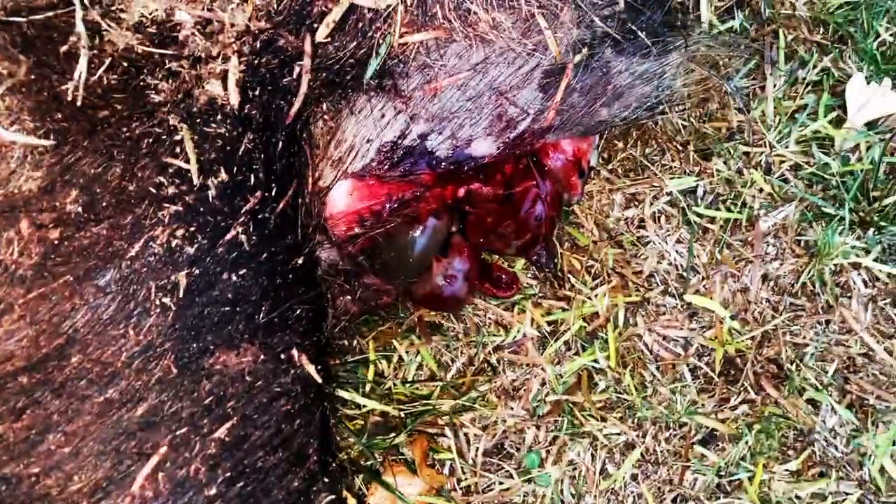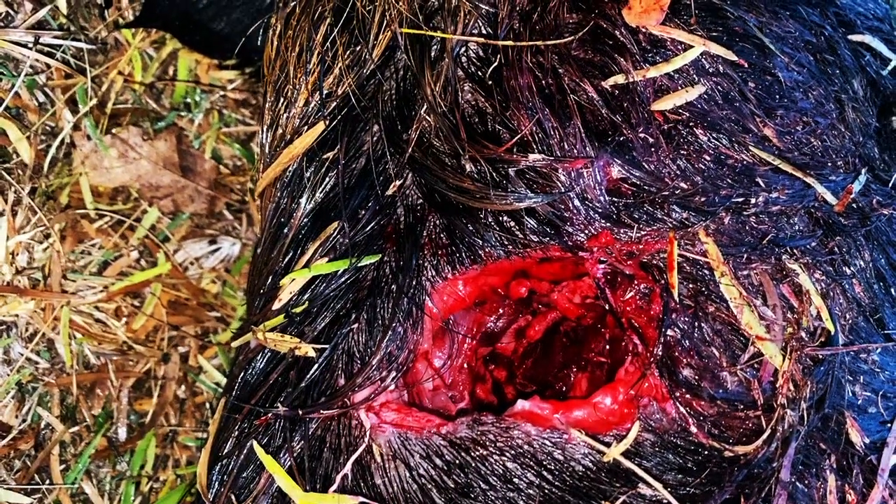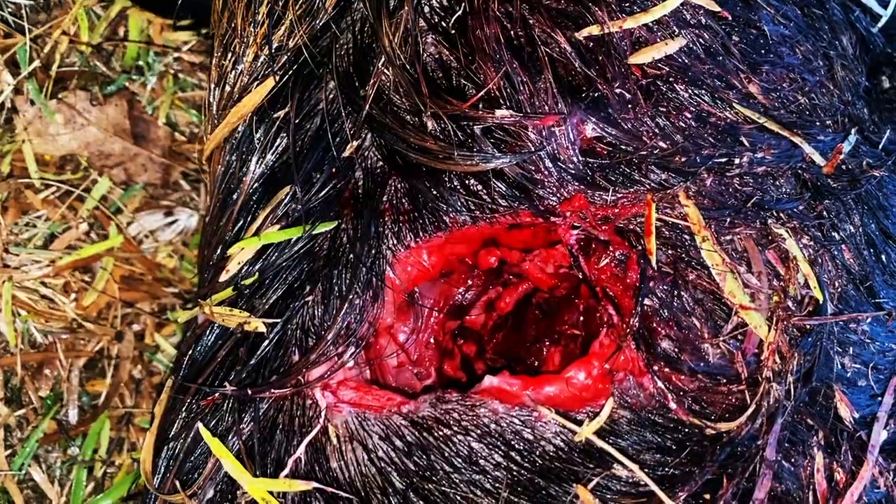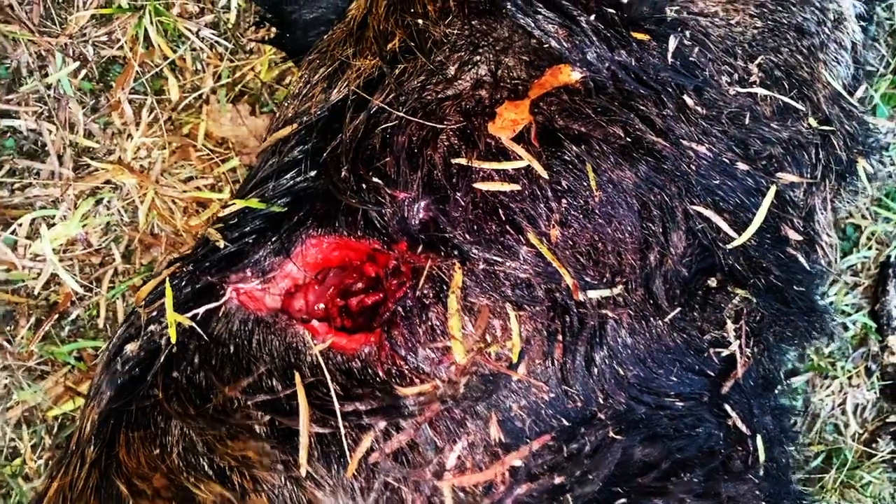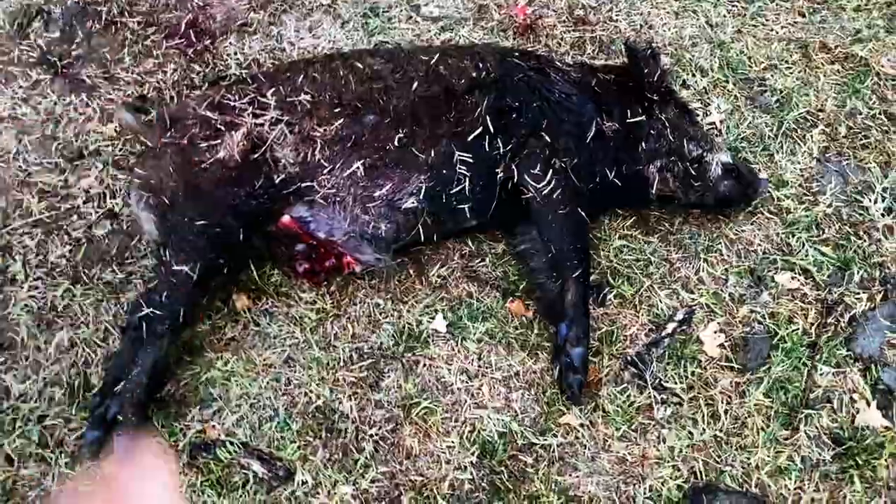But look at that, completely disemboweled him. But more importantly, oh my gosh, it must have struck a limb, because that is the internal damage and that's the external damage. So that bullet was definitely tumbling by the time it hit him, but he dropped on the spot. He's about 150-pound little boar. Amazing. Best shot of 2020 right there.